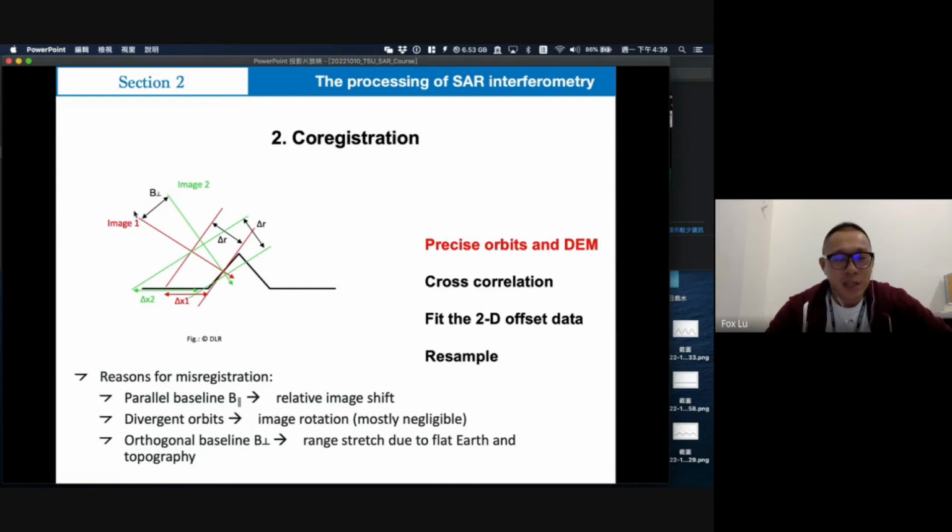between the first time. This distance we call the perpendicular baseline, but we need the precise orbit and the DEM to help us get this information, and we will know they use different look angles to look at the surface.